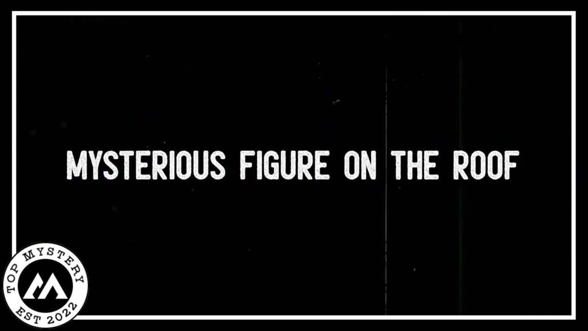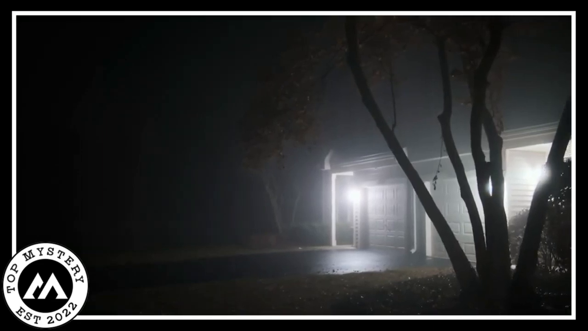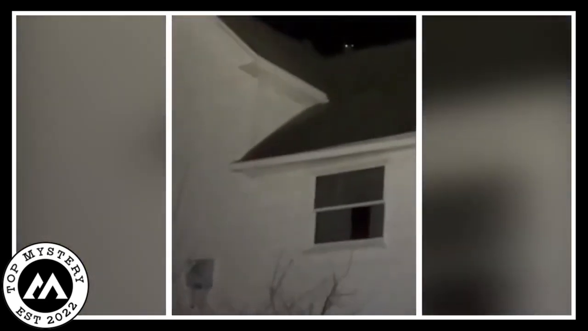Mysterious figure on the roof. Late at night, a man found something really strange on a house roof. There was a mysterious event happening, and it got even weirder when a shining eye looked right at him, making the dark night even scarier. The man, all puzzled and curious, grabbed his camera and recorded the crazy moment.